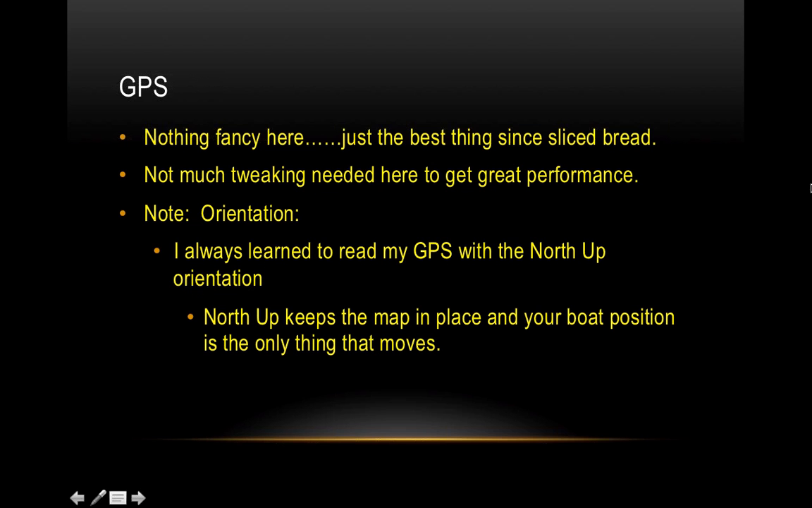Okay, GPS. So there's not a whole lot that I want to say about GPS. It's pretty simple, kind of plug and play. There's not a whole lot of tweaking here. One thing I'm going to note is orientation. The orientation means how the image of your boat, your position, relates to the surrounding terrain. You can set it so the screen never moves. The terrain never moves and only your boat moves, and that's called north up. So north is always the top of your screen, south is the bottom, east is the right, and obviously west is the left. So it stays in that position.